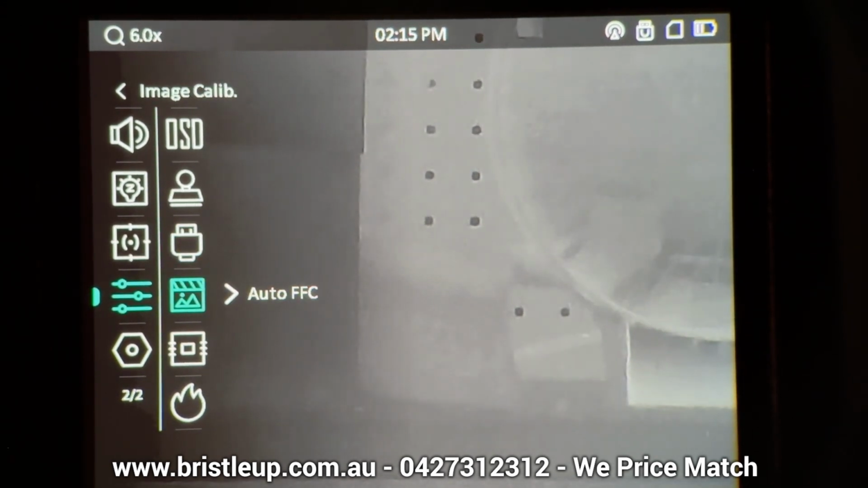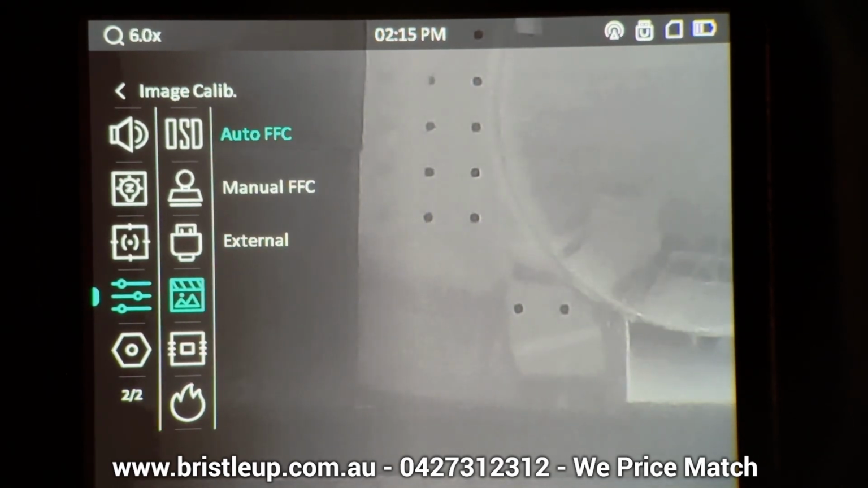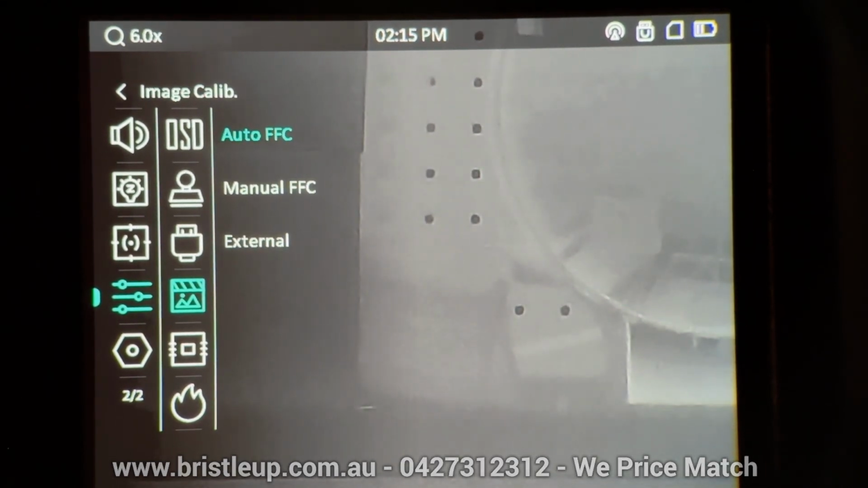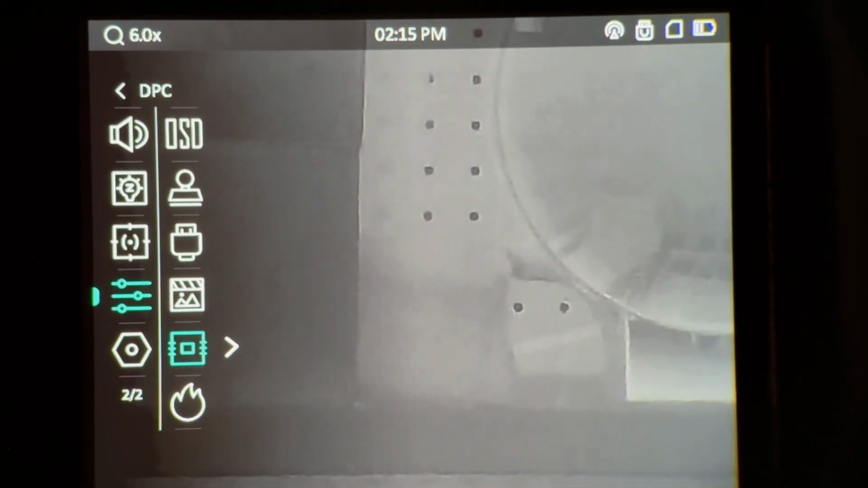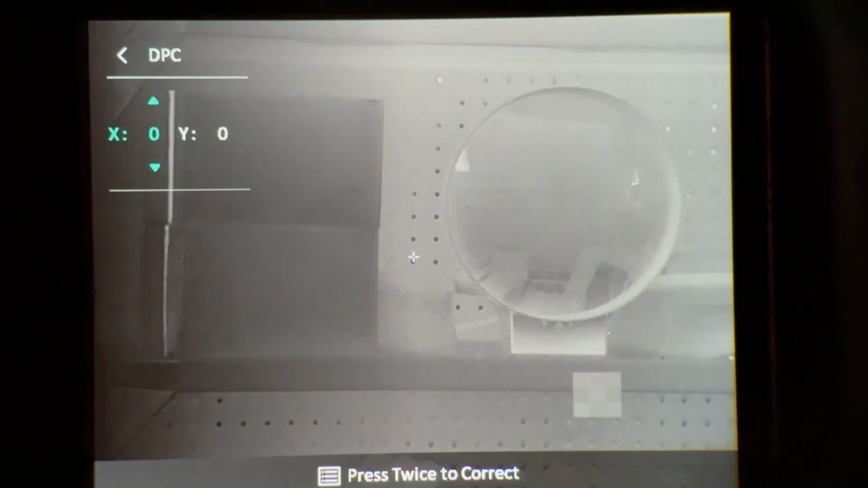Then moving on, we have our FFC image calibration options. Now, nearly everybody will use this in auto mode, but you can change it to manual or external. Then we have our dead pixel repair here.